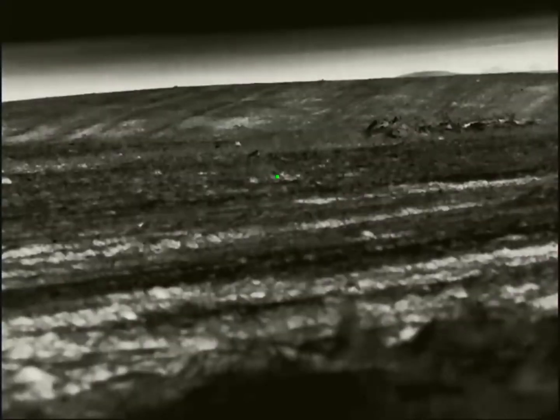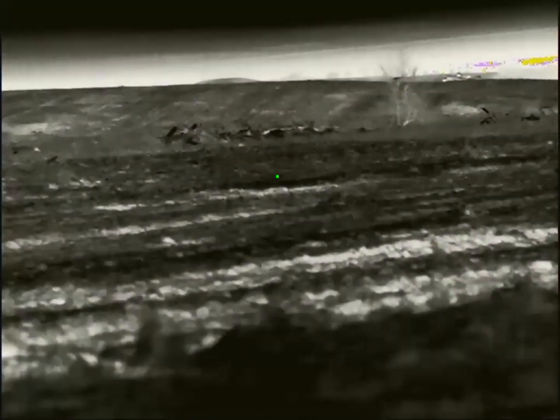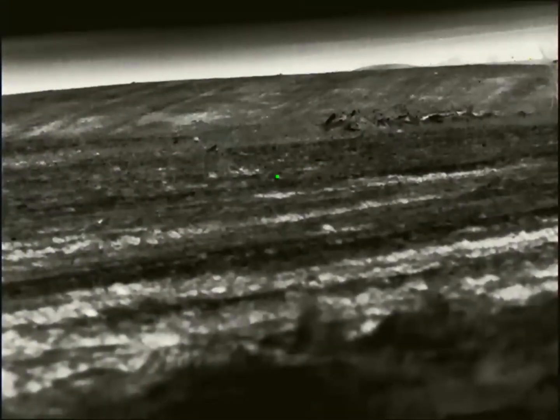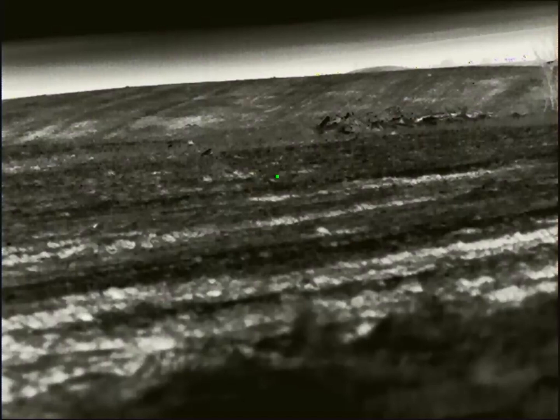Right in here, I kind of lose him, and there's kind of a low area and a bit of a junk pile or something out there, a sloughie area. So I switched to red hot because that's a little bit easier to pick out movement, even though, as far as detail goes, I think the black hot looks a lot better. But I'm not seeing him.